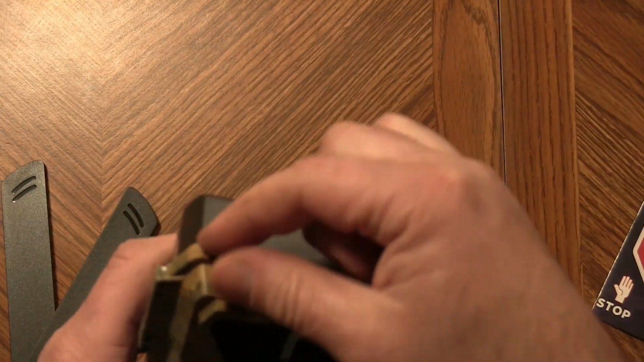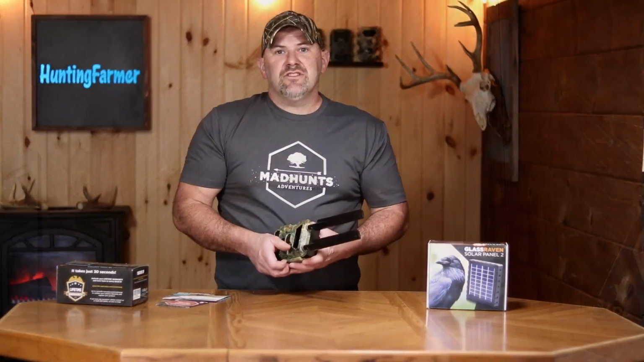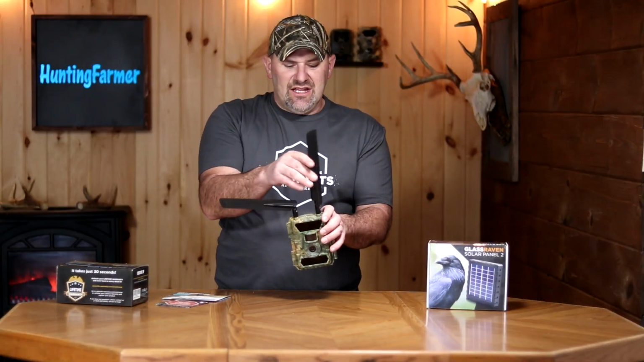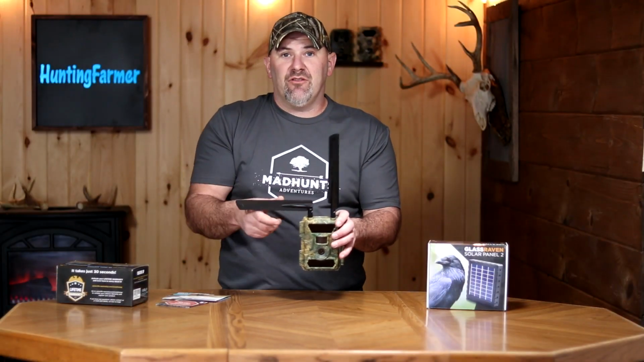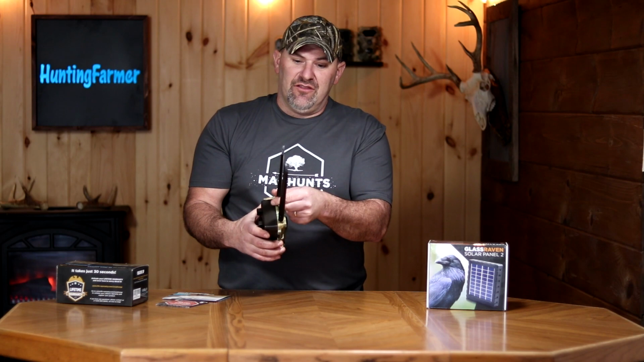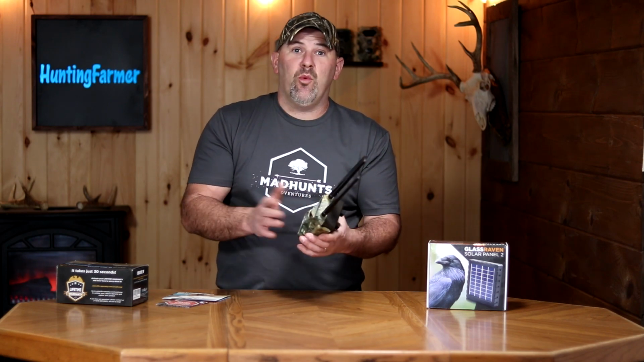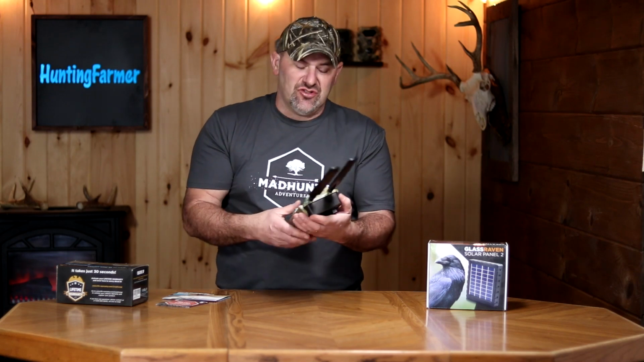Up top here is where our antennas go. So this camera does come with dual antennas. They are adjustable for different directions, and it's supposed to really enhance the signal for this. So if you have a poor signal location, the 2 antennas, although sticking up there pretty good, they really ought to help with reception and get those photos sent to your cell phone.